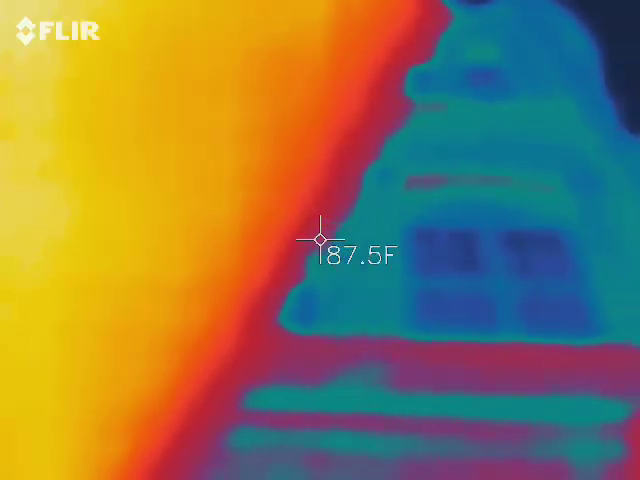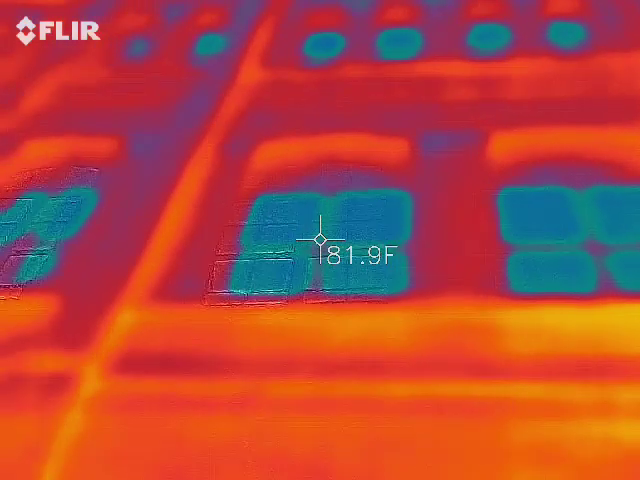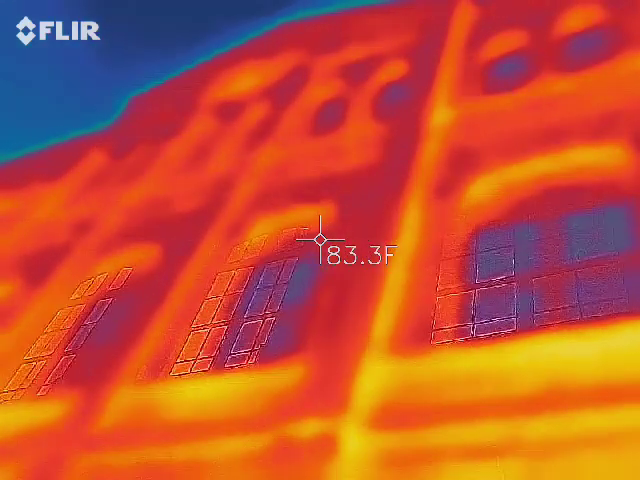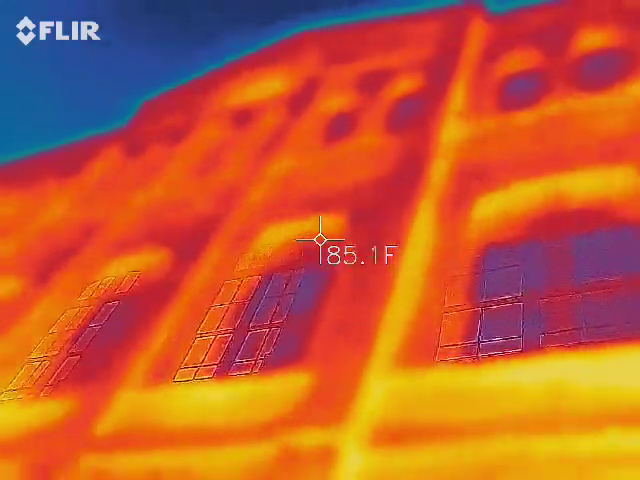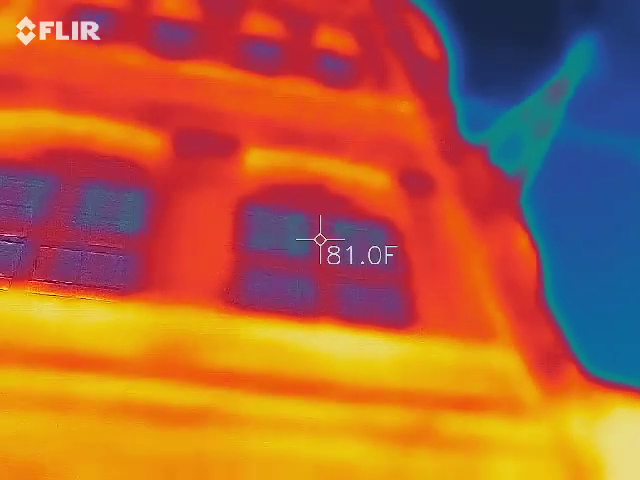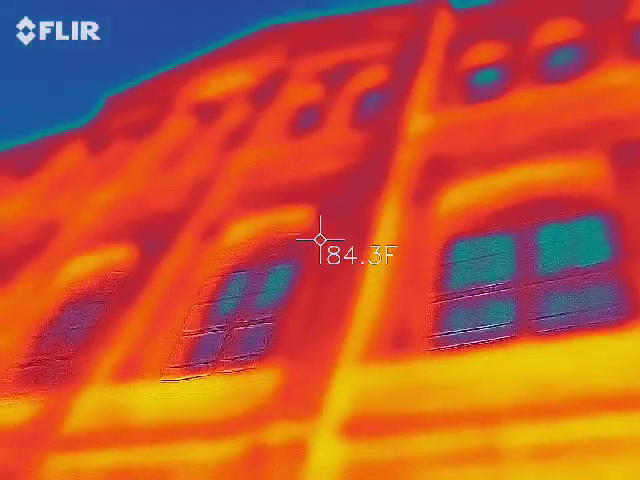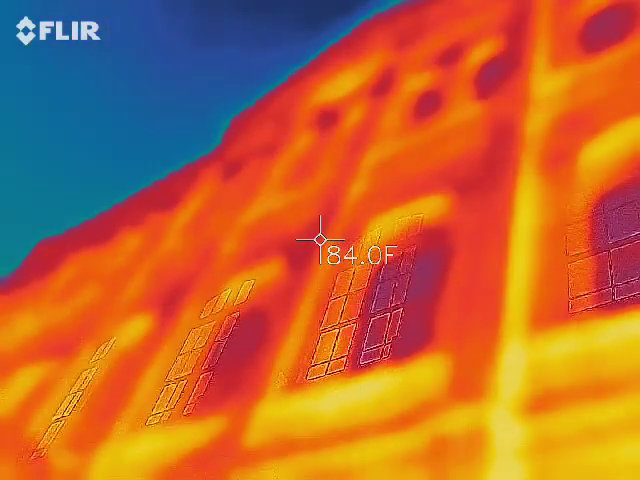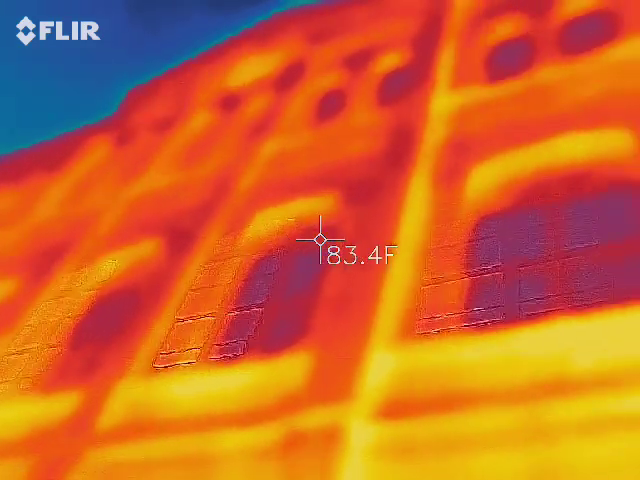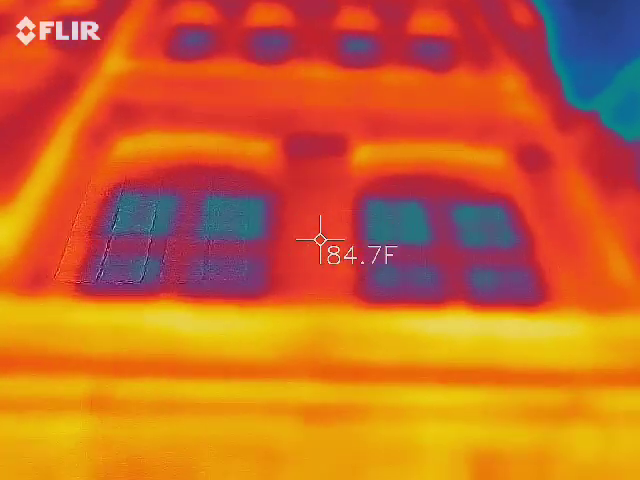Let's get a temperature gauge on your 2nd story window. 2nd story should be colder if we actually have anything going on. 77. So we're from 80 to 77. So the top should be colder because it's windier up there. Yeah, it's like 3 or 4 degrees colder on the 2nd level than it is on the 3rd.